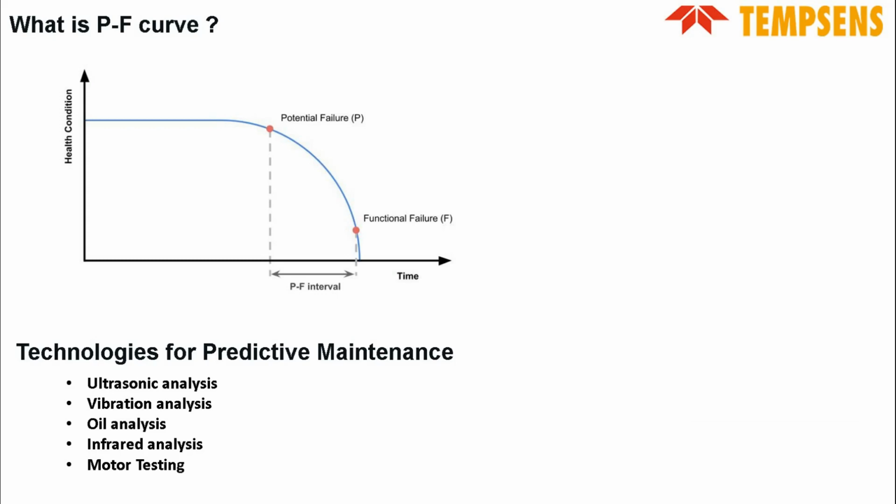And on this PF curve, there are various instruments in predictive maintenance which detect the potential failure of a machine, like thermal imager, ultrasound, vibration, oil analysis. By using these techniques, you can identify the potential failure and stop it from completely going into a functional failure.